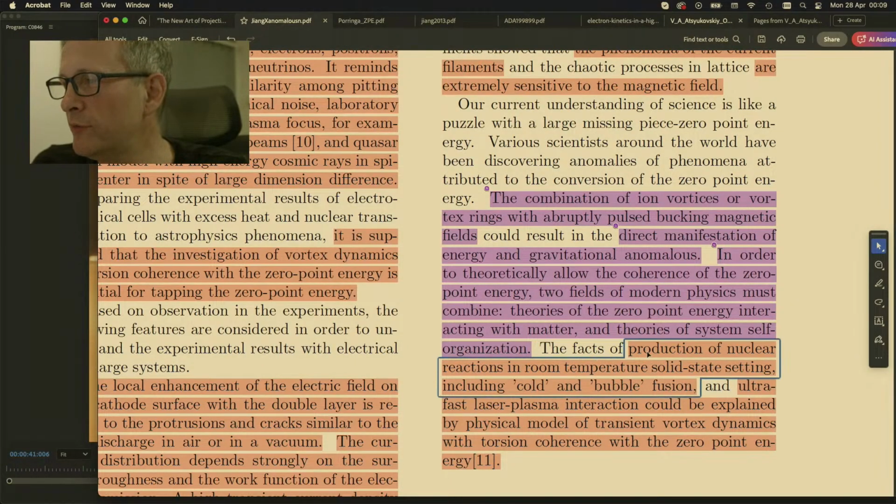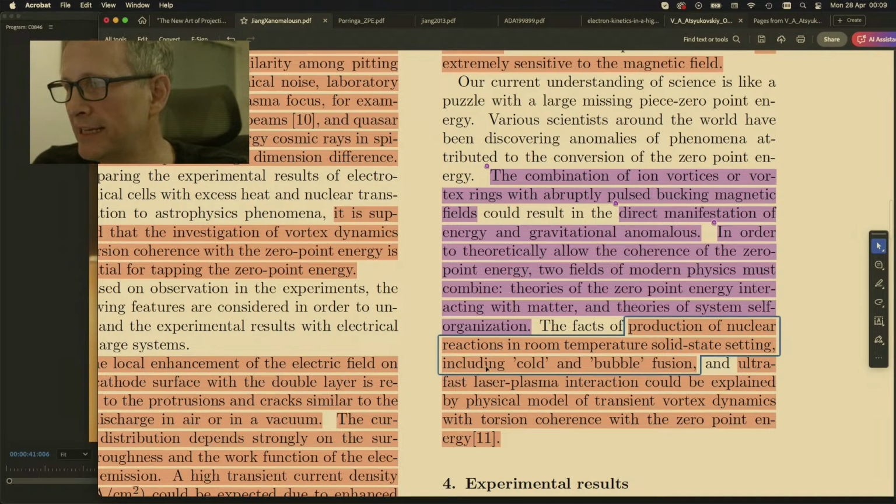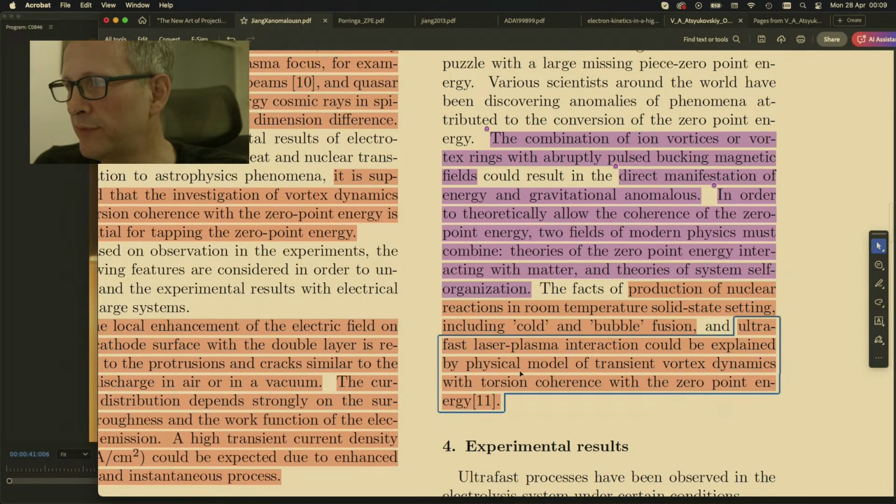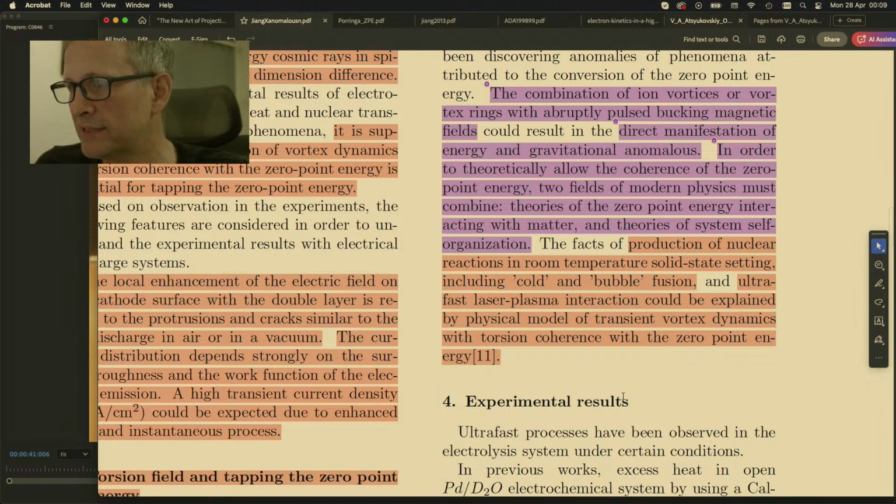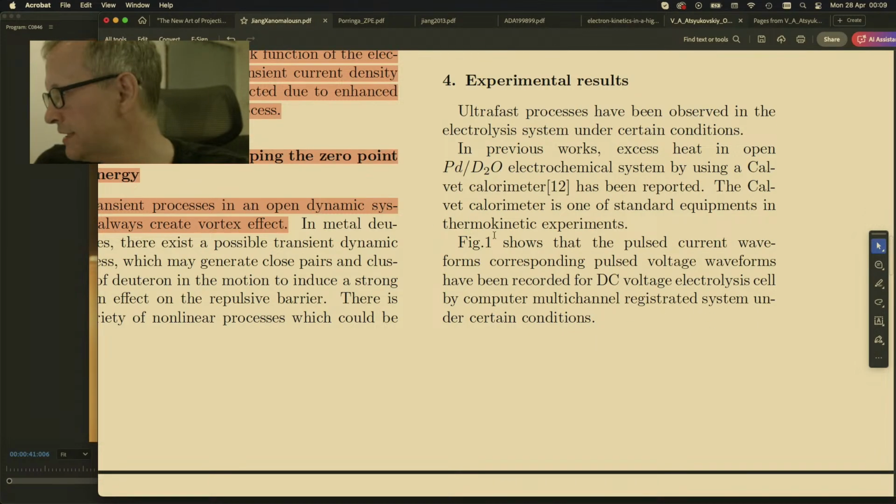The facts of production of nuclear reactions in room temperature, solid state settings, including cold and bubble fusion, and ultra-fast laser plasma interaction, could be explained by a physical model of transient vortex dynamics with torsion coherence with the zero point energy. Okay, he talks about the experimental results there.